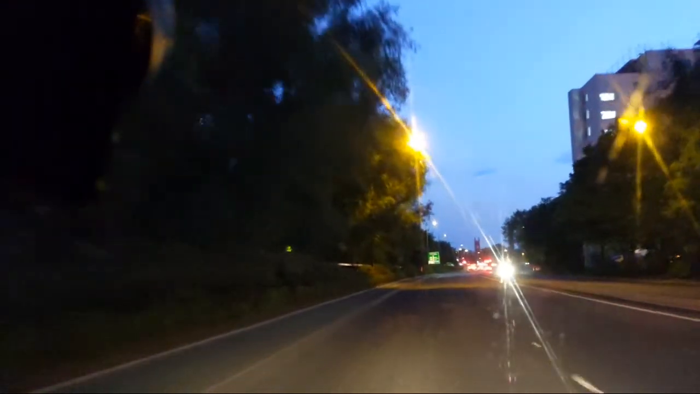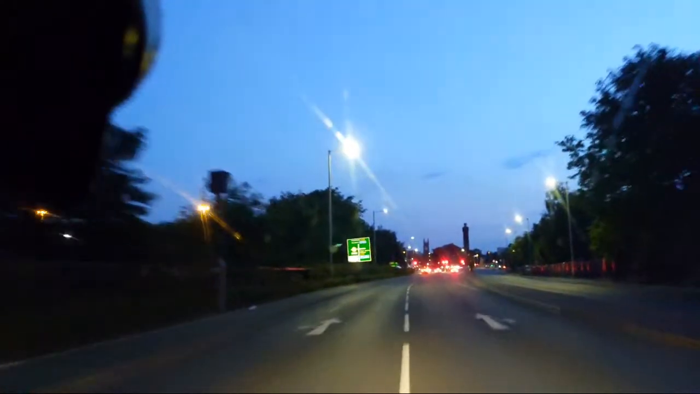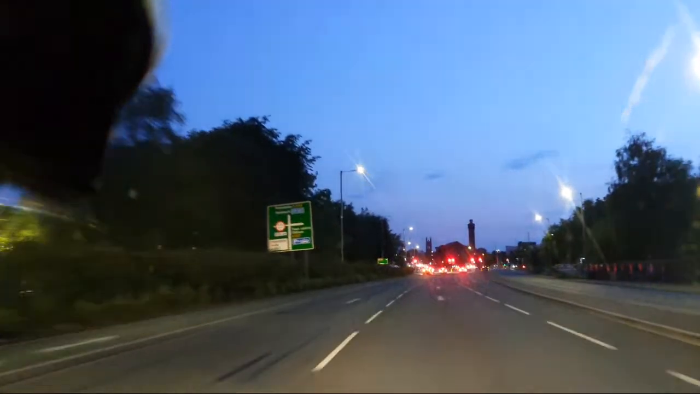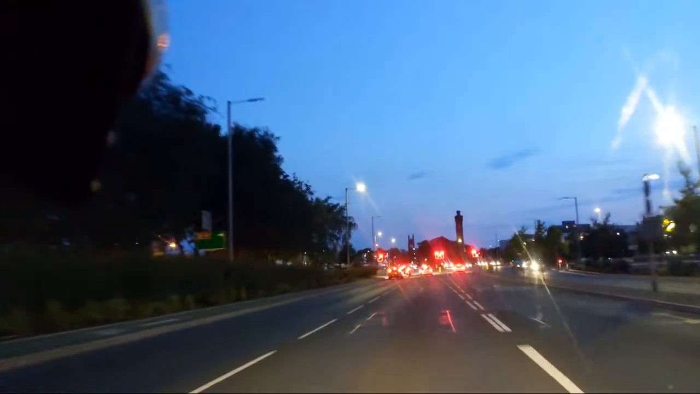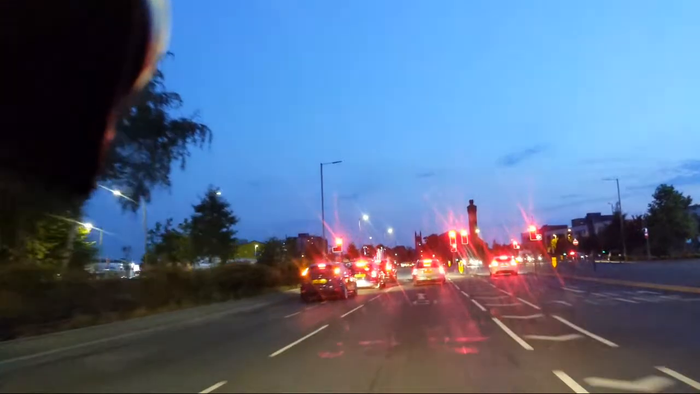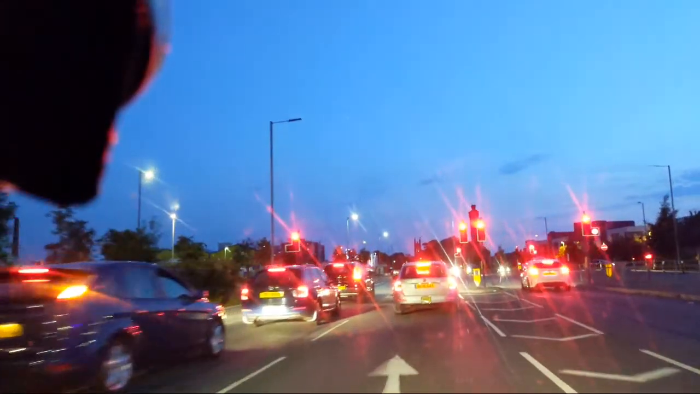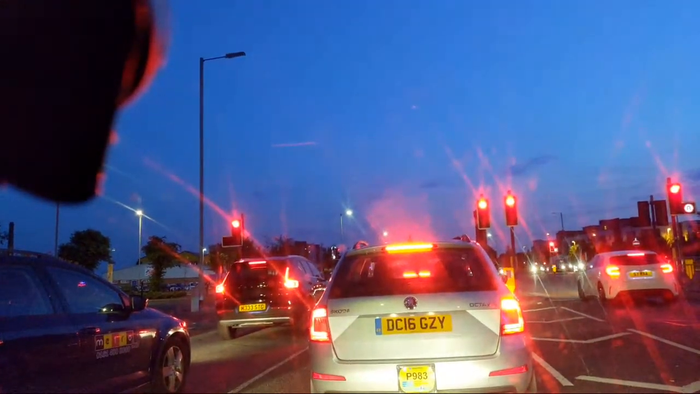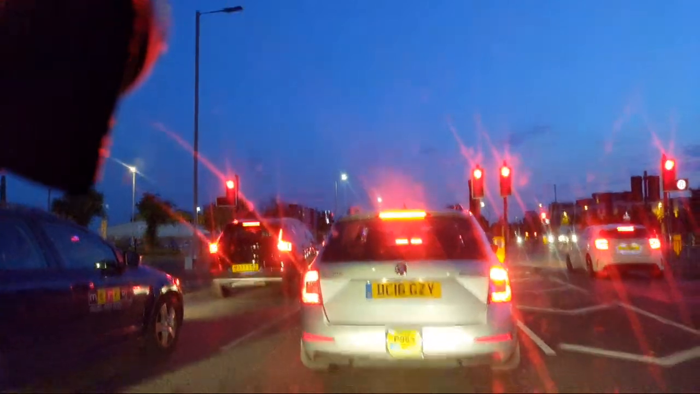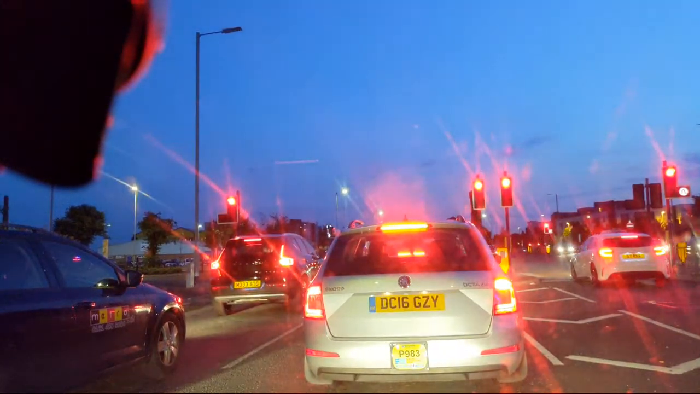So on the right you'll see the Soviet bloc. There's no one really anywhere near me. Well, look at that car that went through on red. Not gone through on red this time. It's on the right lane now. And is that a BMW? I don't think it is actually. It might be a Toyota. I apologise to BMW drivers. A little bit pan now.